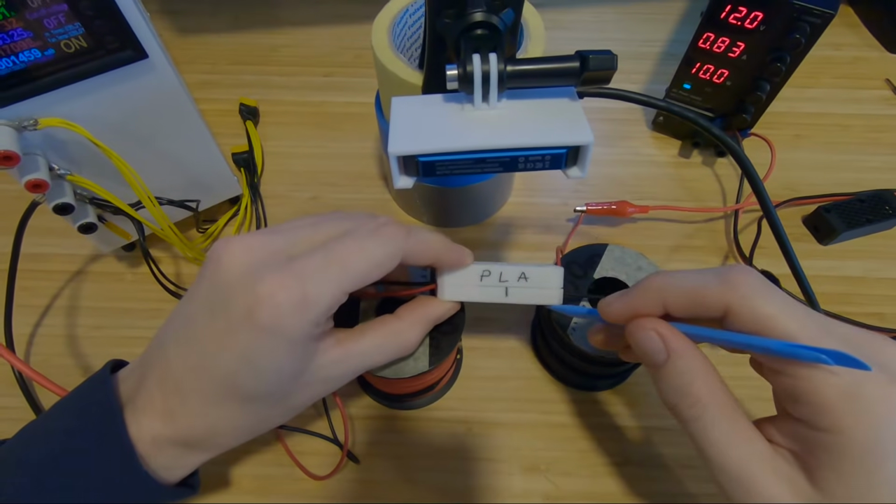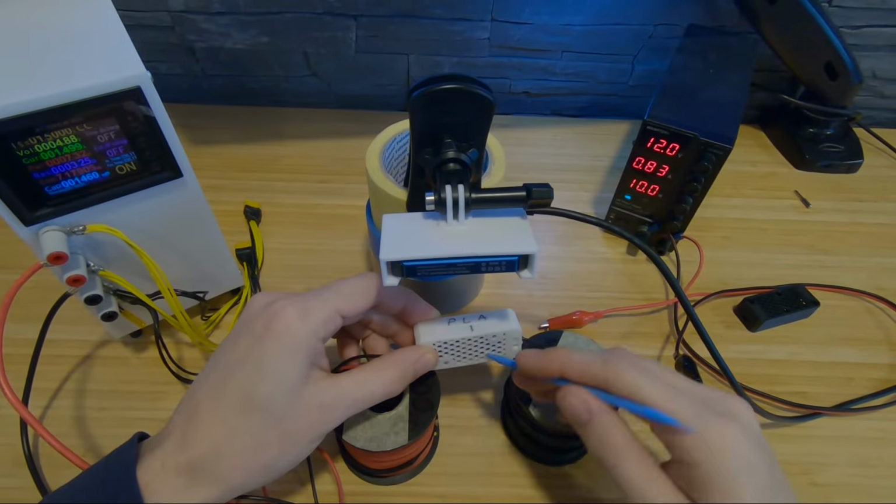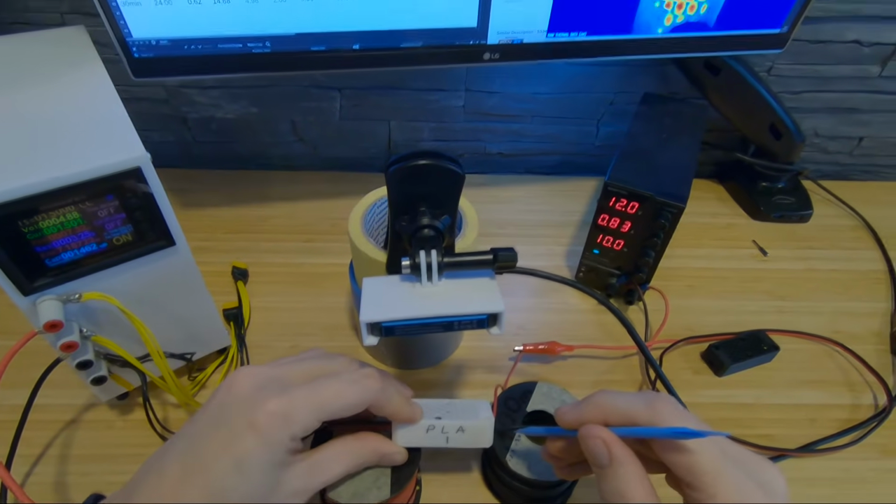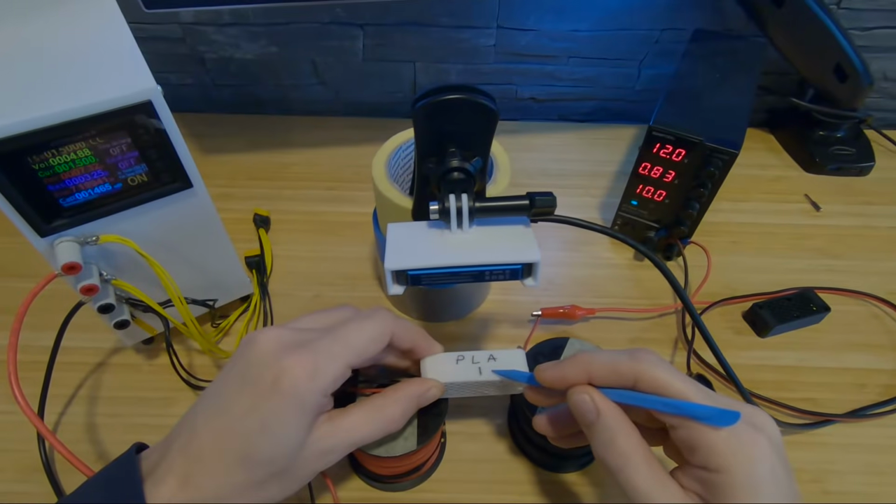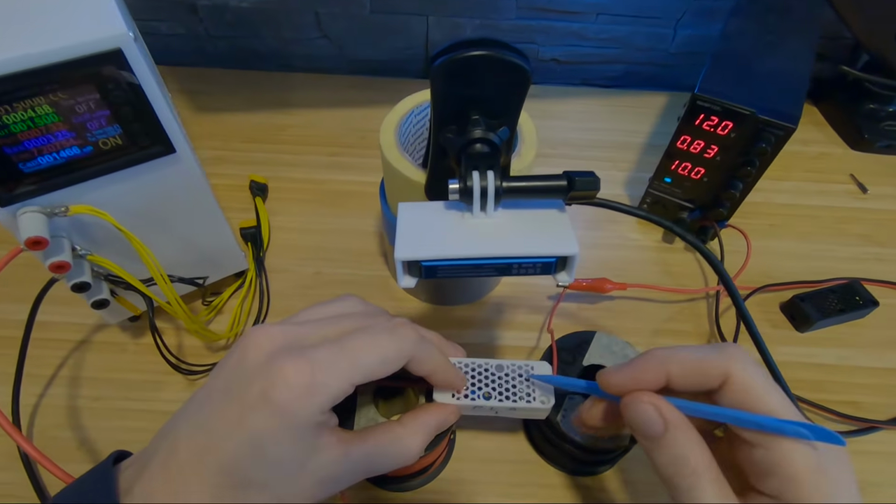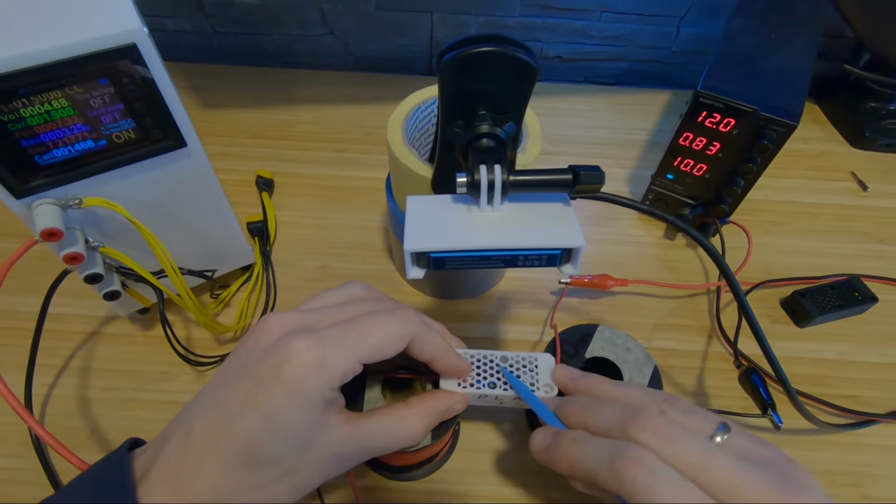It hasn't broken down, but yeah, it's soft. Yeah, it's going in. But it still holds its form.